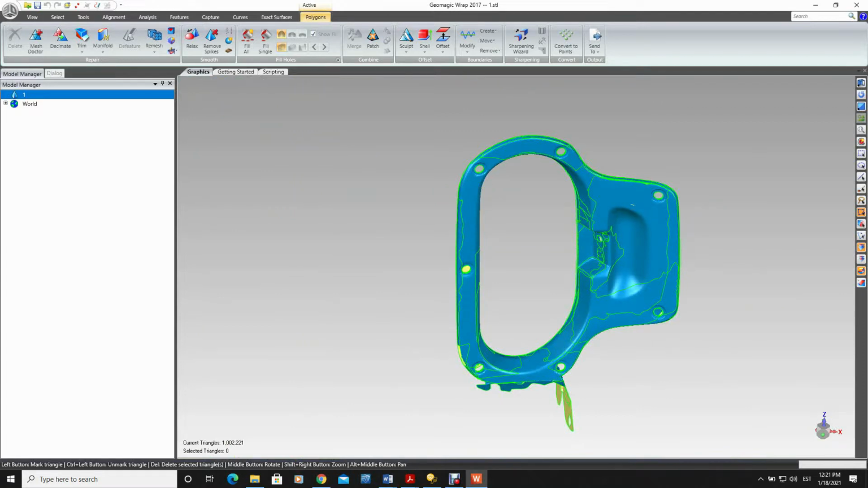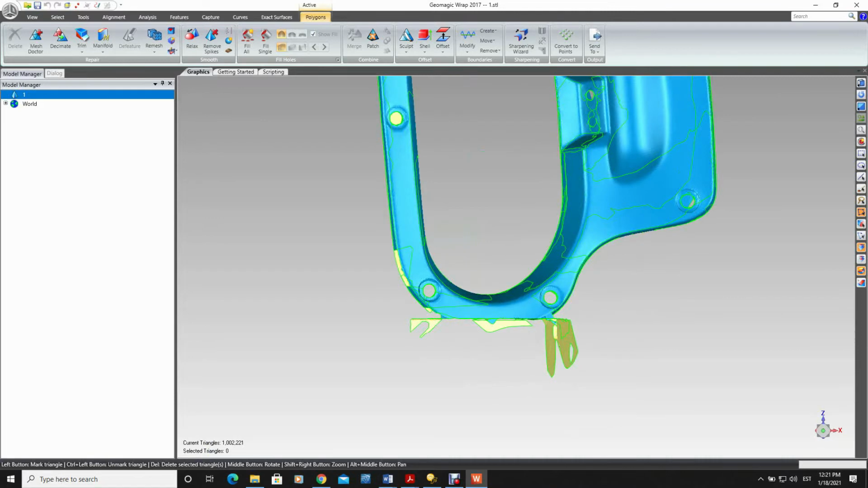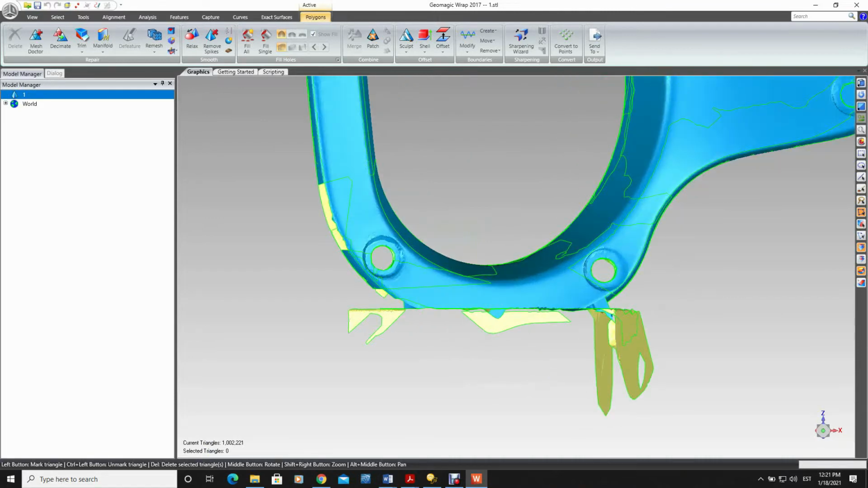A couple of things we would like to do now. First, it is advisable that we get rid of the part we don't actually need. This here is the part that was used to hold it in the vise. It is useful to get rid of that, and actually we can also cut away some part from here.